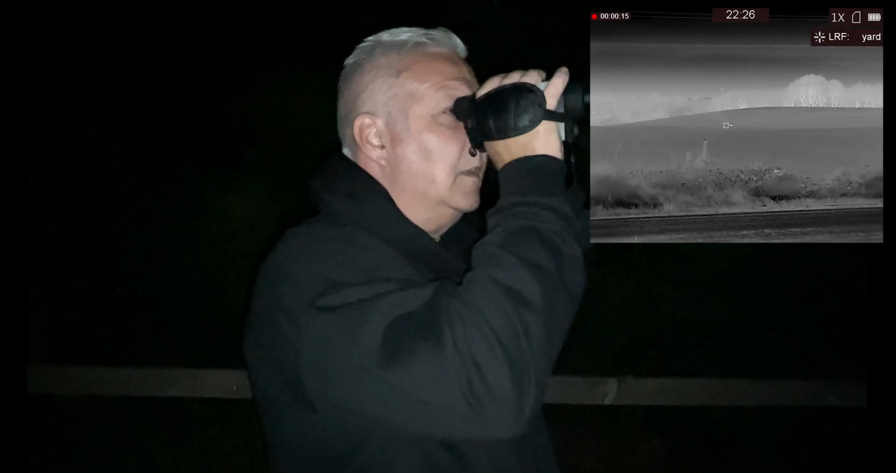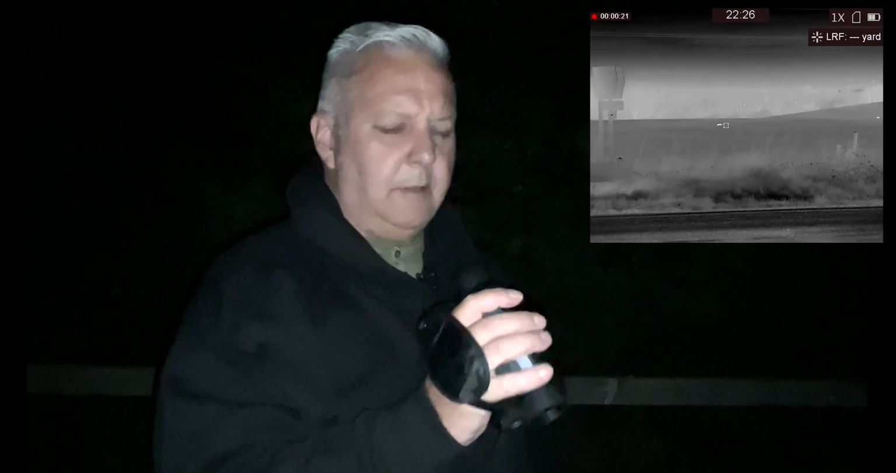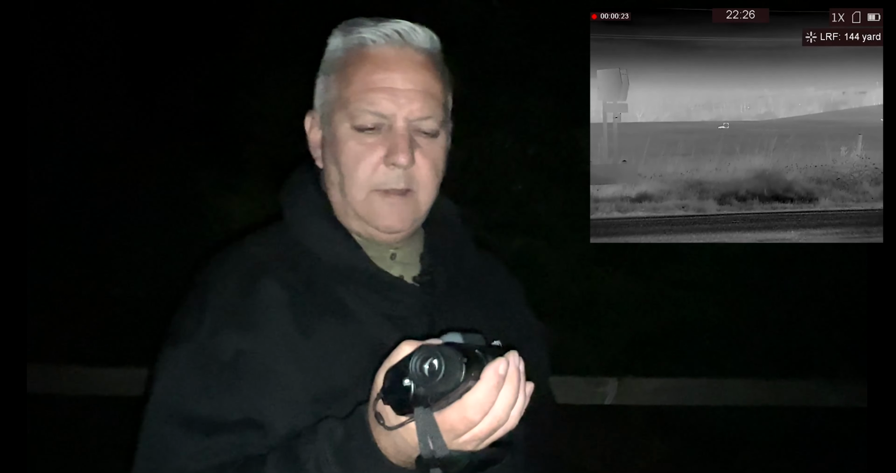Have another scan. So we've got 3 foxes, 1, 2, 3, around 250 yards. They're on adjacent fields, so we'll keep an eye on them, see if anything happens.